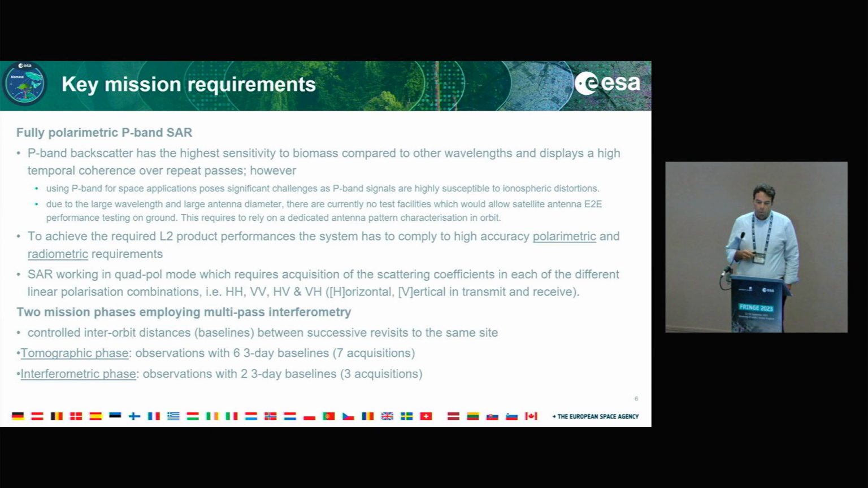To achieve the required level 2 performance, the system is to comply with high accuracy polarimetric radiometric requirements, and SAR working in quad-pol, which means that we get all the scattering coefficients, different linear combinations. We have 2 mission phases employing multi-pass interferometry, so we have controlled inter-orbit distances, baselines between successive orbits, successive revisits to the same site. So we have a dedicated tomographic phase where the mission will start with up to 6 3-day baselines, so 7 acquisitions in total, and for the interferometric phase, which will be continued after and will be repeated until the end of the mission lifetime, will be observations with 2 3-day baselines, so 3 acquisitions.